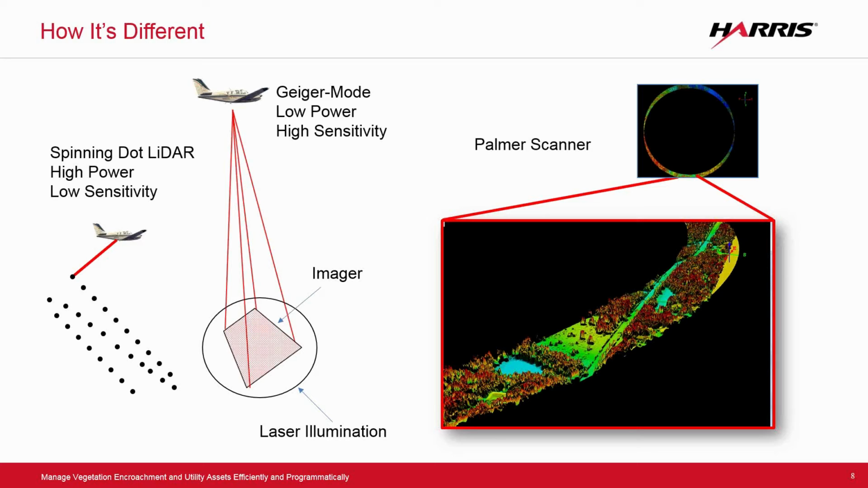So as it scans around, it's actually a Palmer or circular scanning system, and you can see on the right just one little slice of one scan from the system. So it collects information very differently, and it also over-collects, if you will, because these footprints that you see on the left-hand side actually have overlap. So we look at the same feature multiple times.